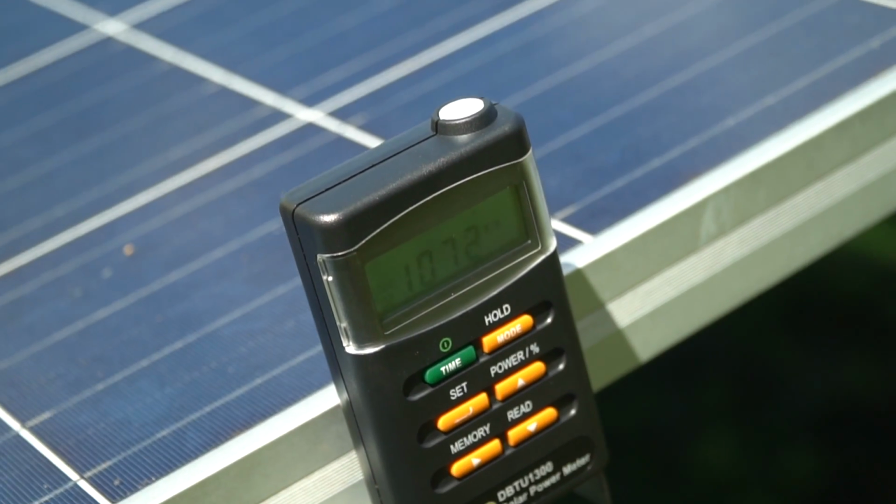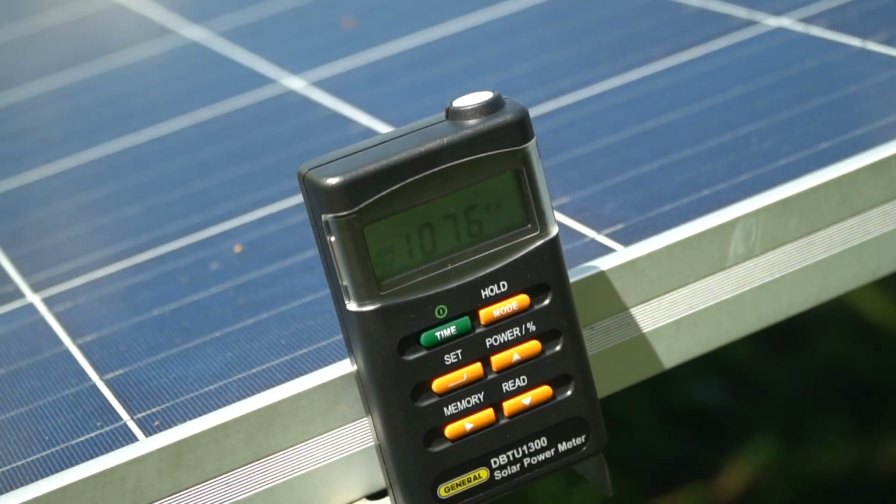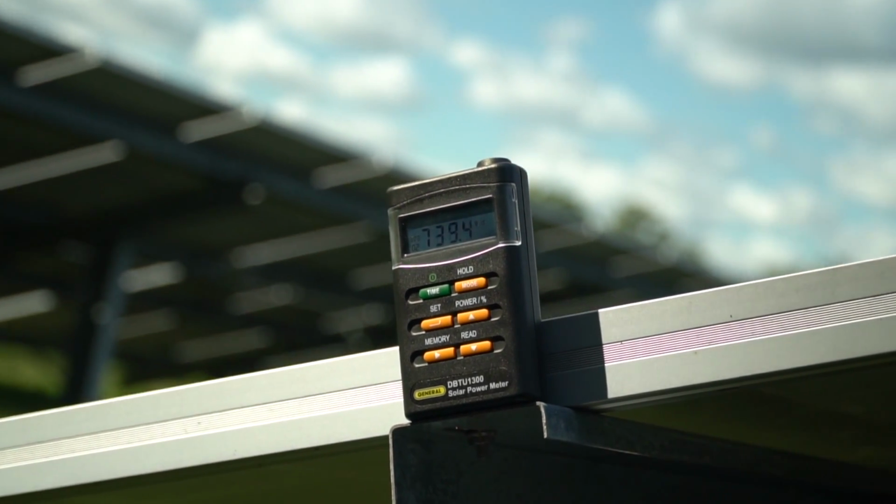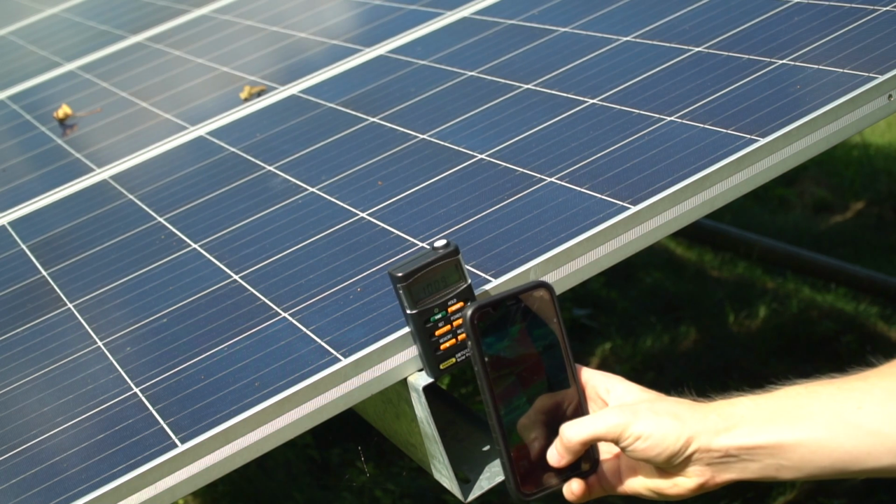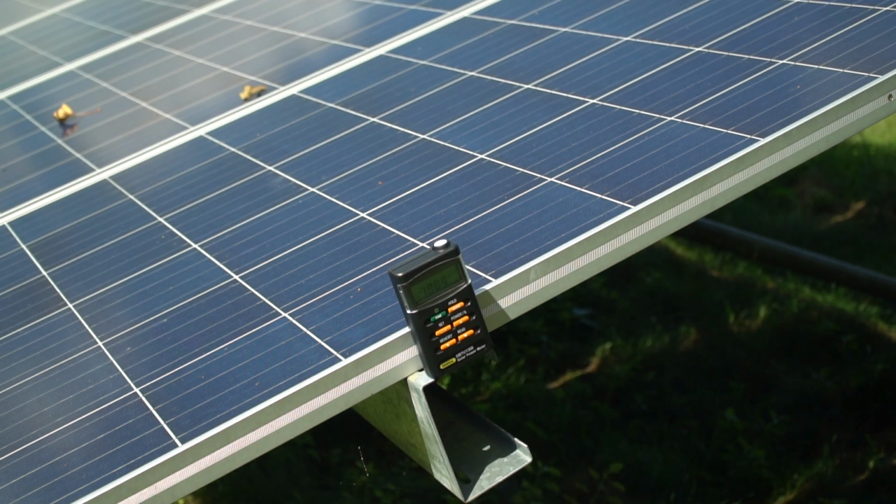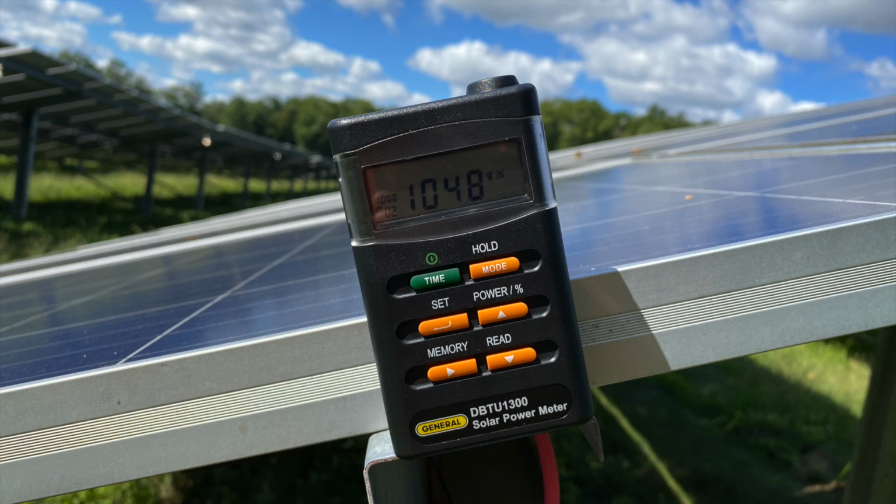I personally set a timer on my phone for around every 20 minutes to check the irradiance. You can use pen and paper to jot this down, or you can take a photo of the screen readout each time, which is what I do. Since our phones tell us the time pictures were taken, I can easily go look at my photos in the office and fill out the inspection report.